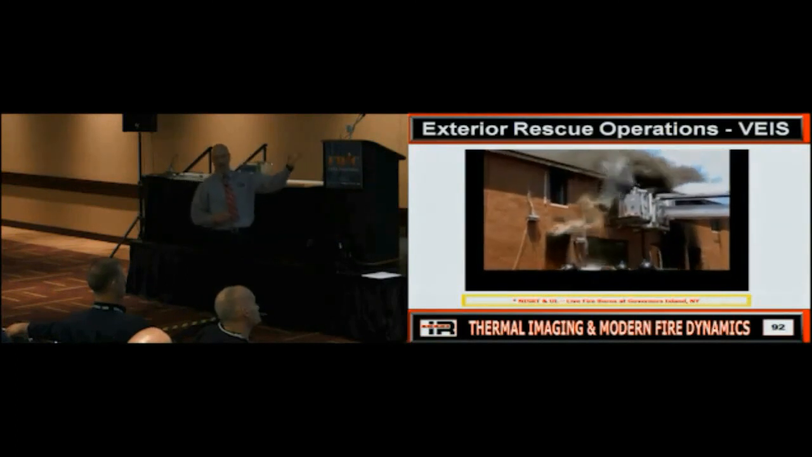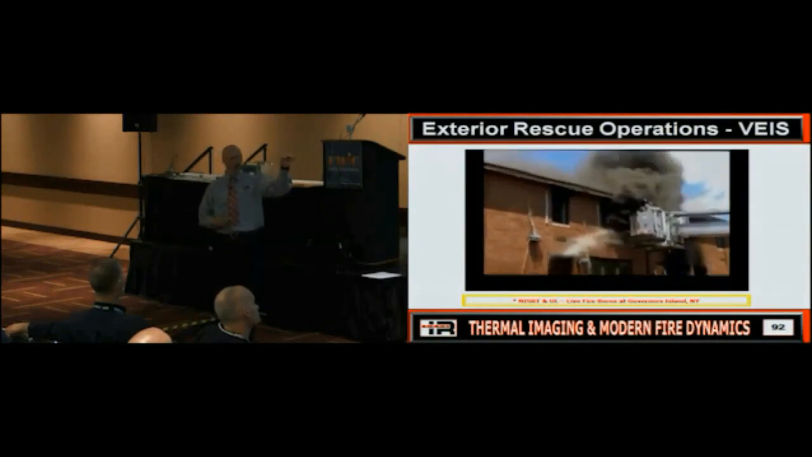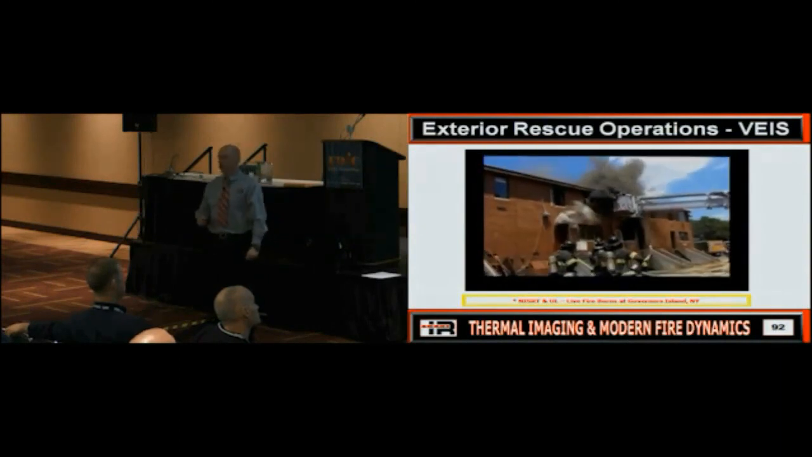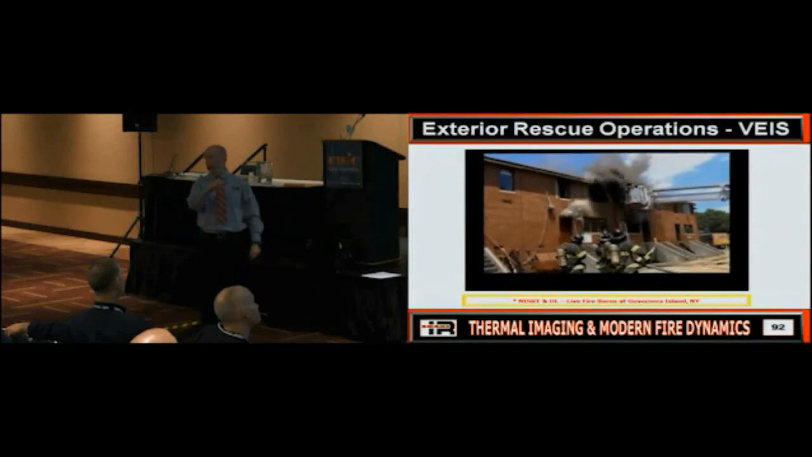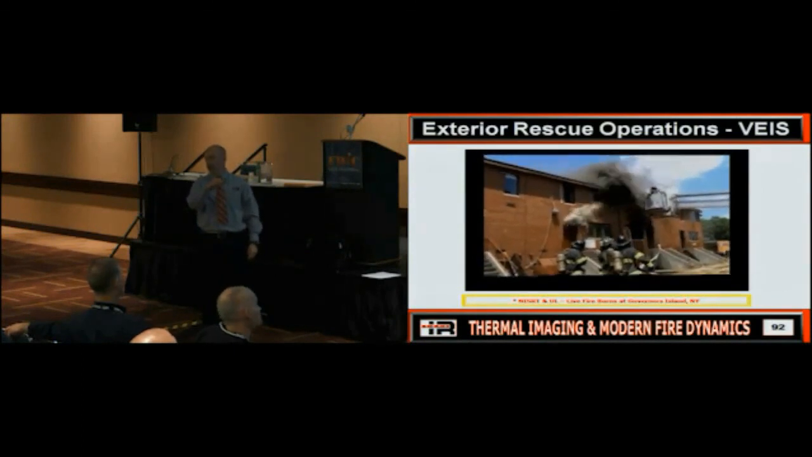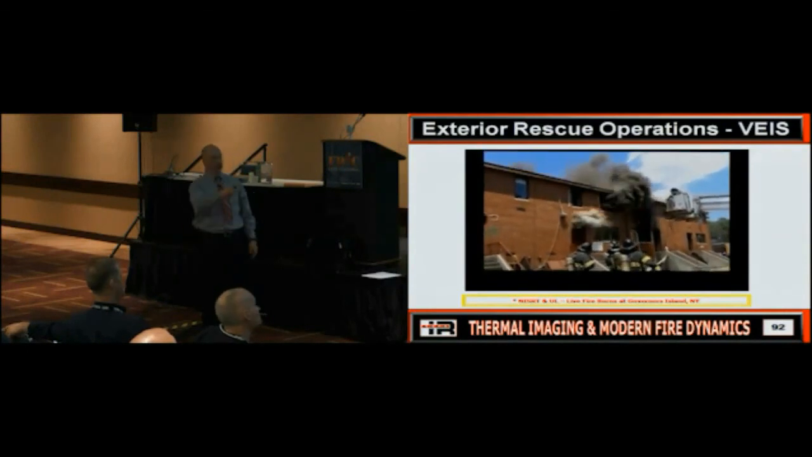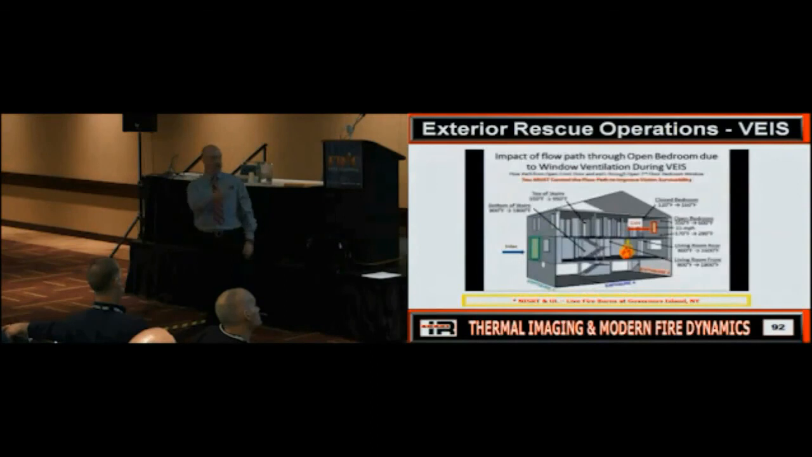So this is not using the thermal imager. What would I have expected to see if I was using the thermal imager here? That window was probably dark, and that window was probably white hot. Does everybody see what's going on there? Because that room was not being impacted by the fire conditions, but that one was. Does everybody see what's going on?